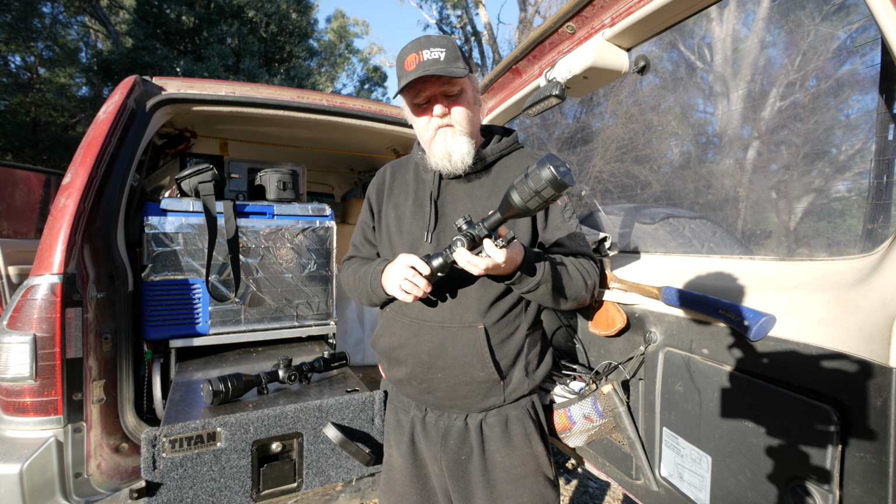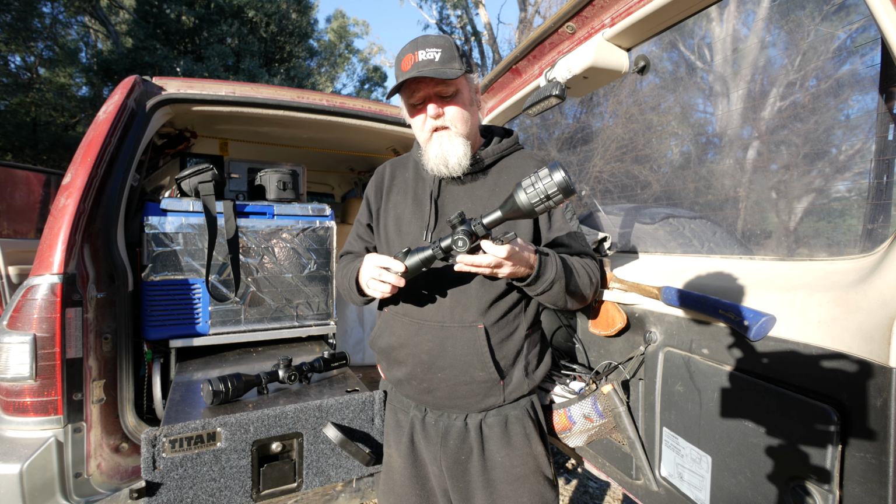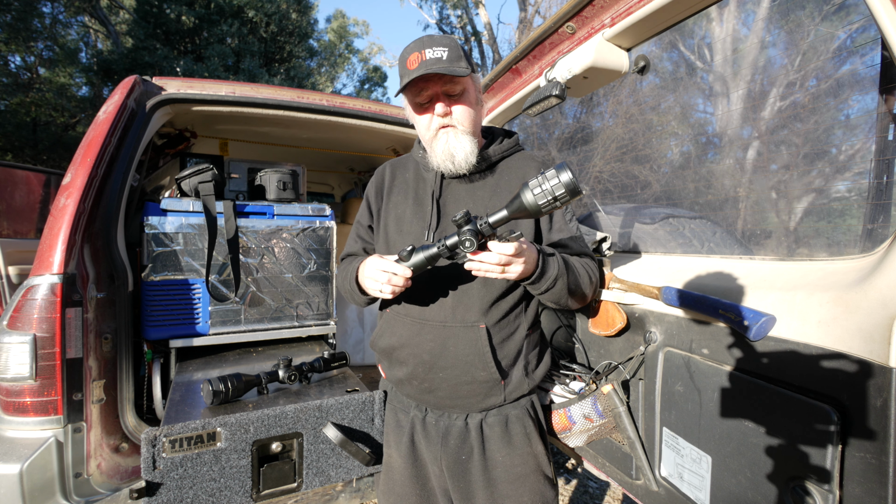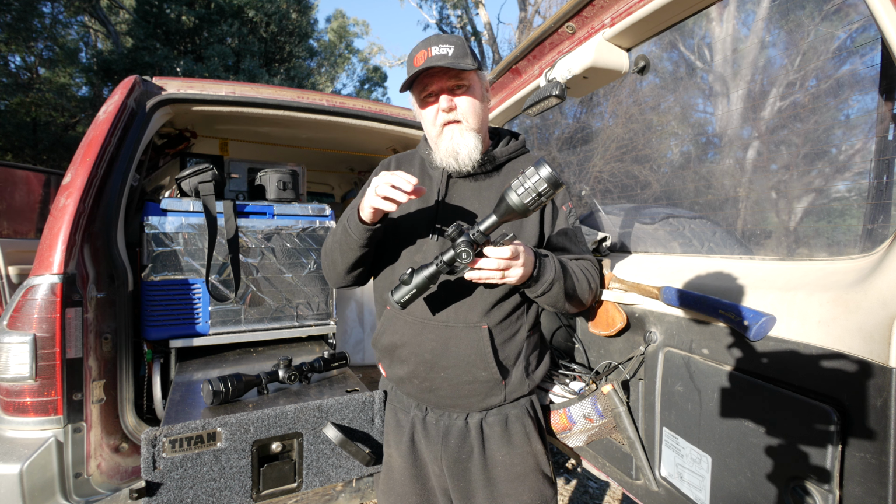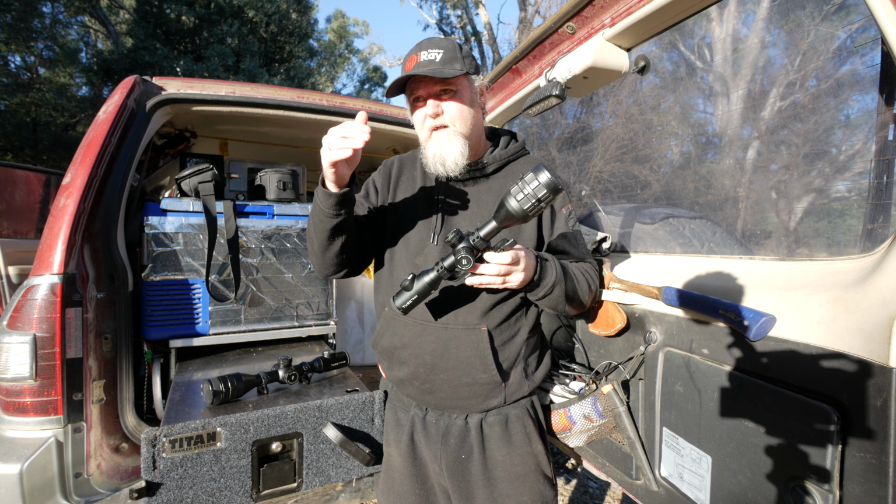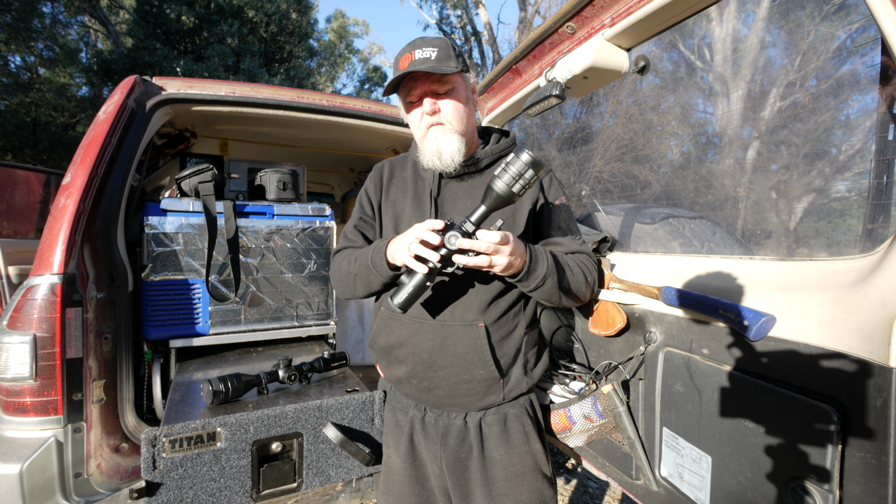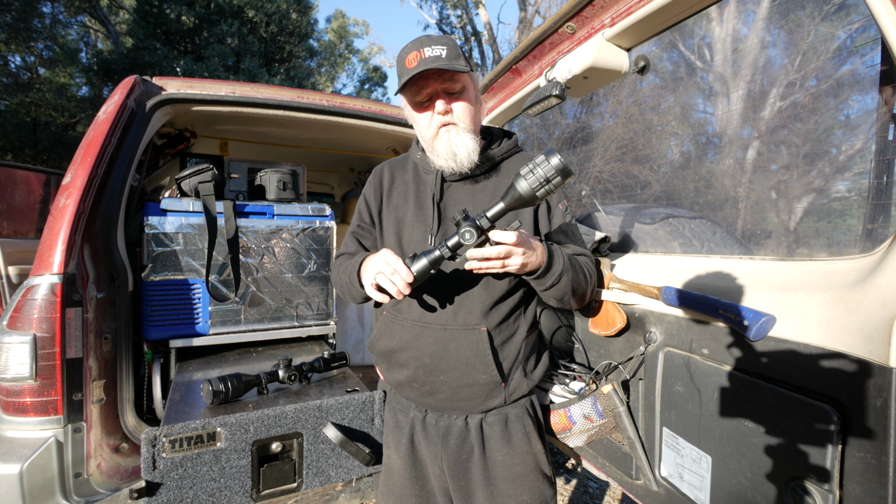Now, I'm not quite sure how it works out. To me, my math says it'll still be double the pixels at about 4 times zoom as this has at 3.5. In real world use, if you wind them up a little bit higher, like where you would actually use them, maybe 6 times zoom on something at a further distance, I would find that I'm definitely getting more information to this lovely screen.